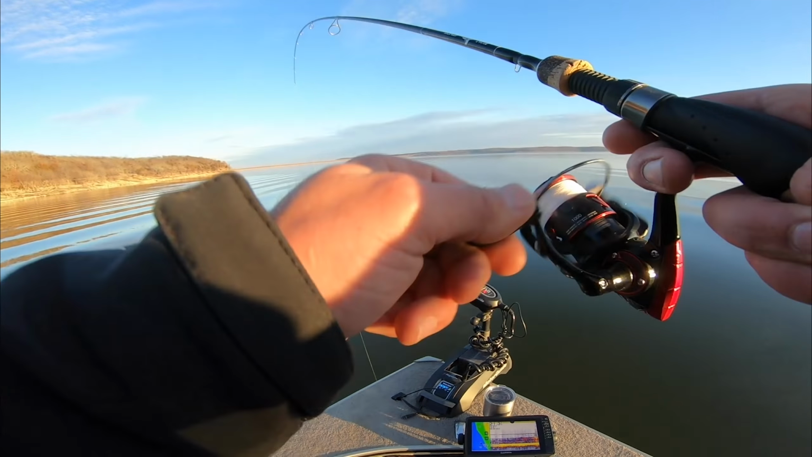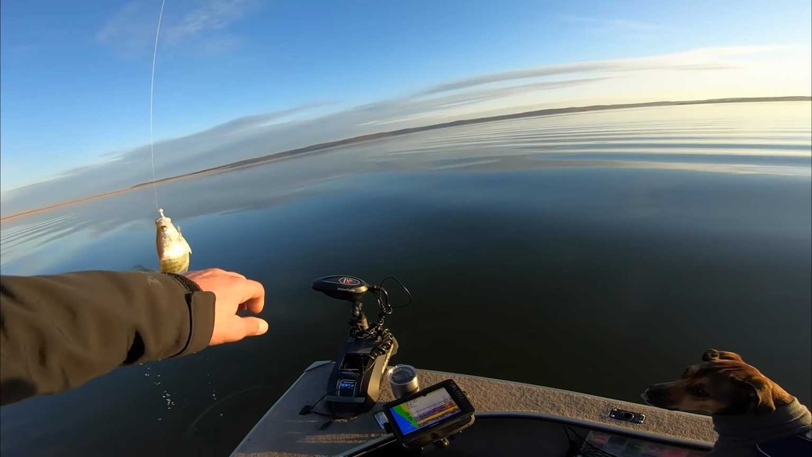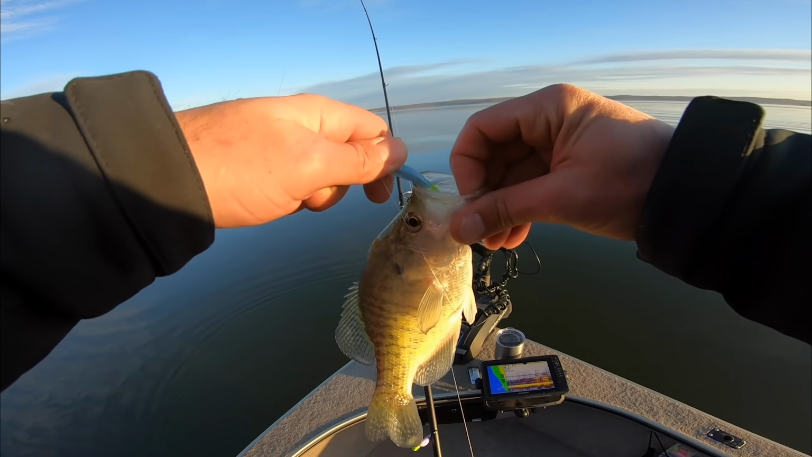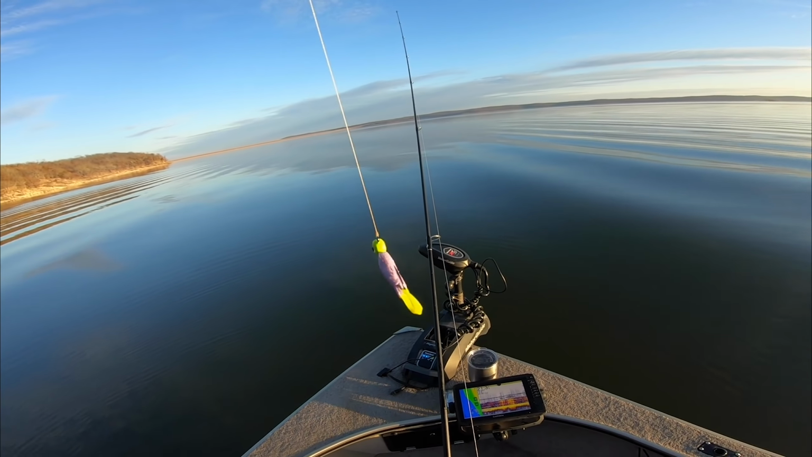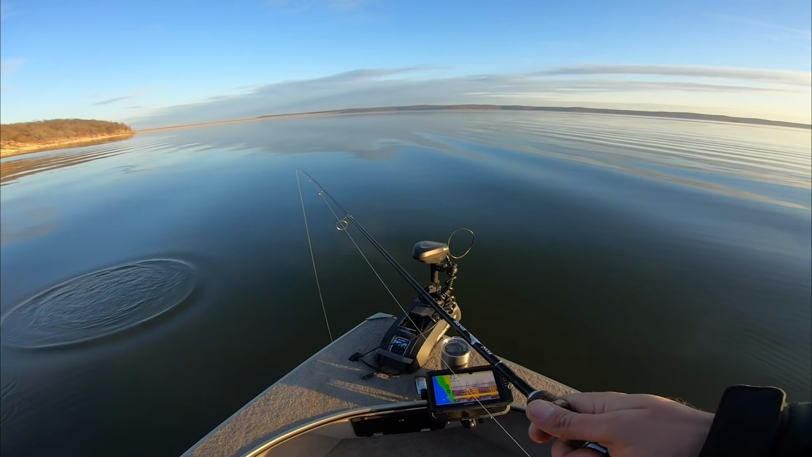Fish on. Just had to raise up a little bit. Sitting a little bit higher in the column. Yep, he came on the top jig. Pretty cool how that works, but these colors have been really hot today. That blue and chartreuse, or bluegrass chartreuse, and that light lavender purple. Getting us a lot of bites today.